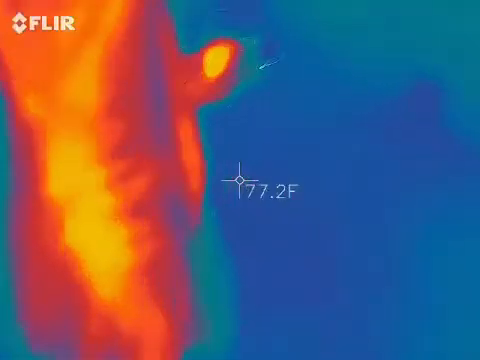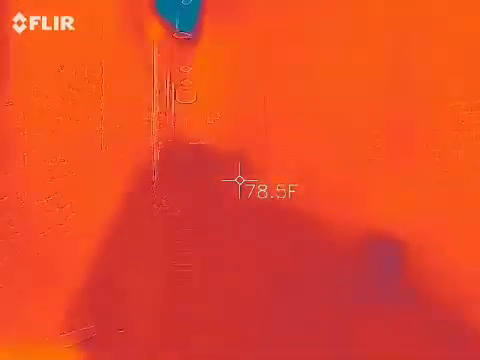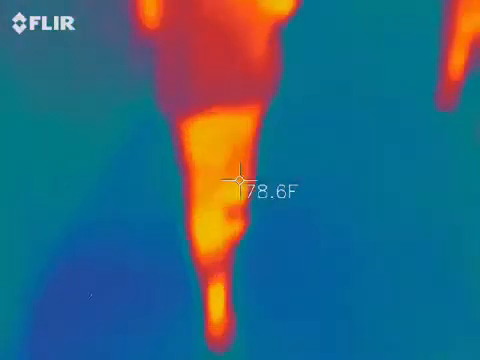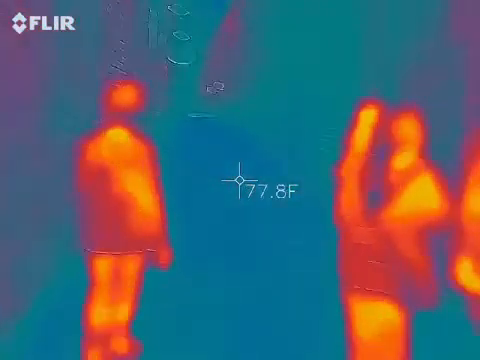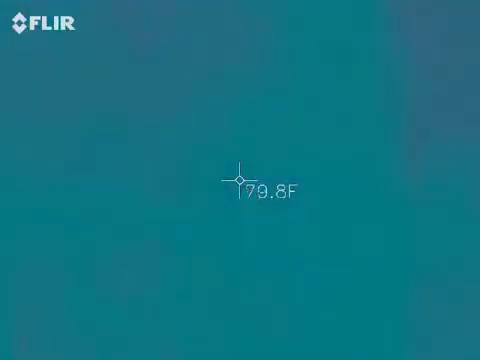Oh. Get it, Mara. Yeah, Mara's our picture taker. Oh, good. Okay, now I'm going to lag a little bit here. Yeah, right now. Cold right there. I can almost feel something, yeah.